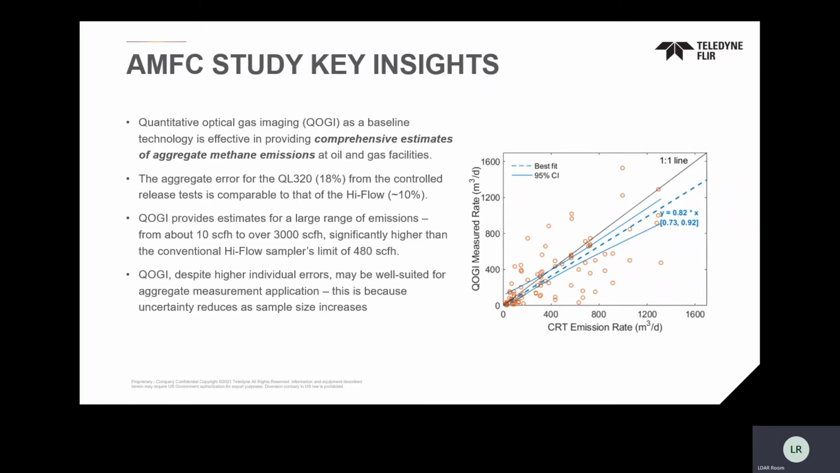So as we're looking at this, we had an 18% aggregate error with this, and again, this wasn't the experts using this. We've had some statements in the past: well, that was FLIR, or that was Providence out there doing that study.